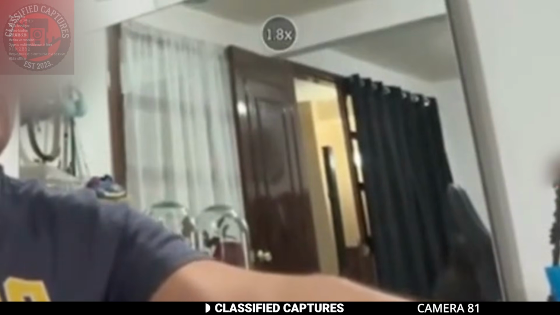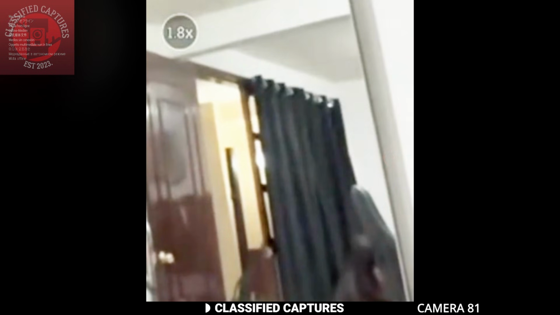People in the comments were quick to point out that the house looks old, and many believe that this might be the spirit of a former resident. The way she appears and just watches in silence, there's something deeply unsettling about it.